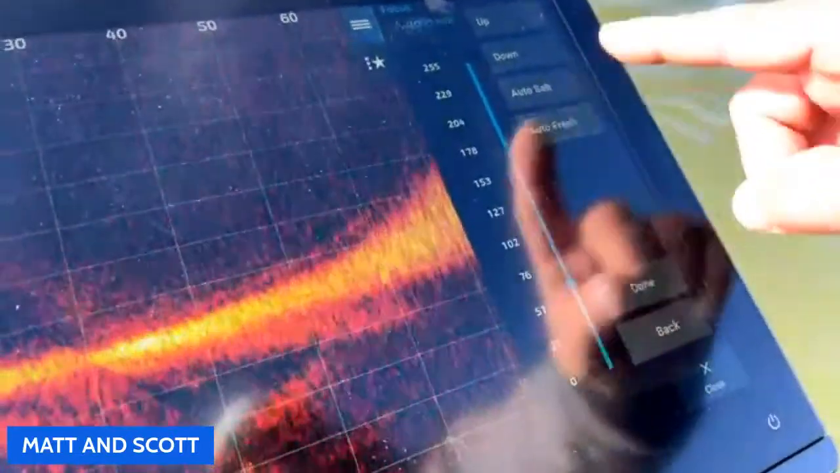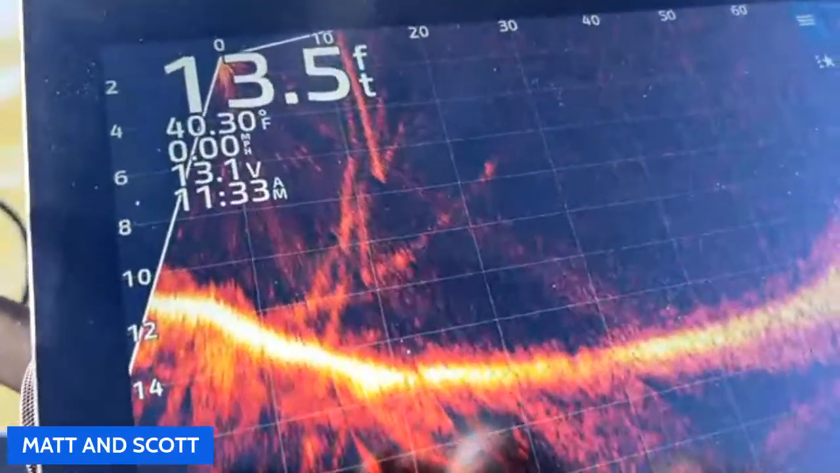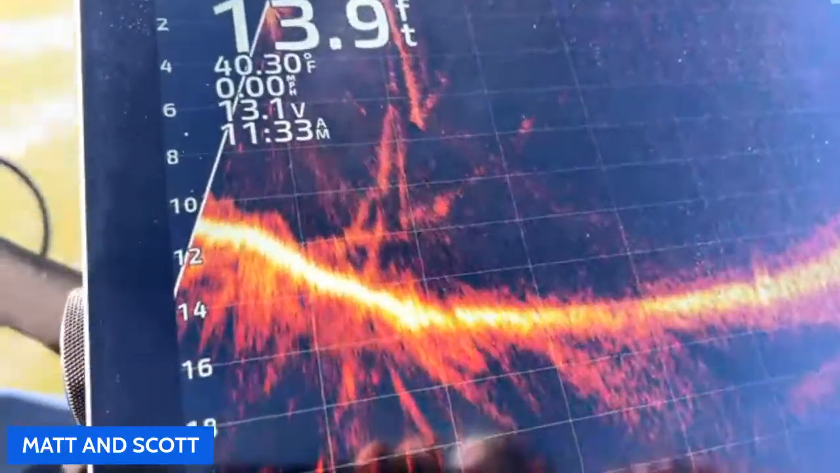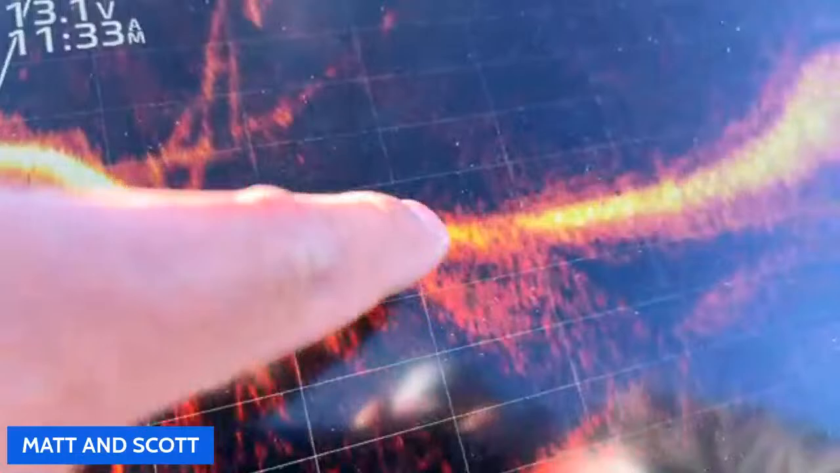Now, typically run that in auto. So you hit auto and all those beams are out there, but it's stitched together now. Correct. And it's constantly making adjustments. And you can see a little bit right there. Yep. And maybe a little bit right there.